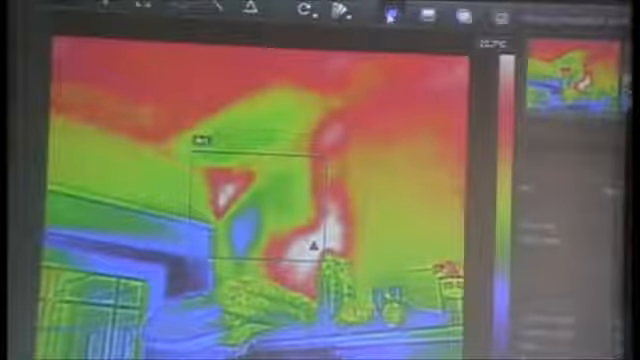Some of you think, oh, hey, I can see a lot more. But it is somewhat misleading. It does not mean you've got better thermal resolution or spatial resolution of the thermal. It's just I can now identify where it is.